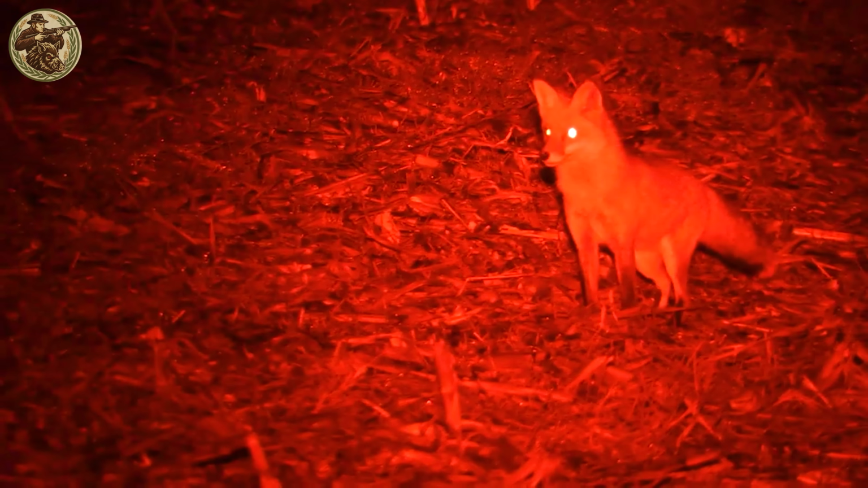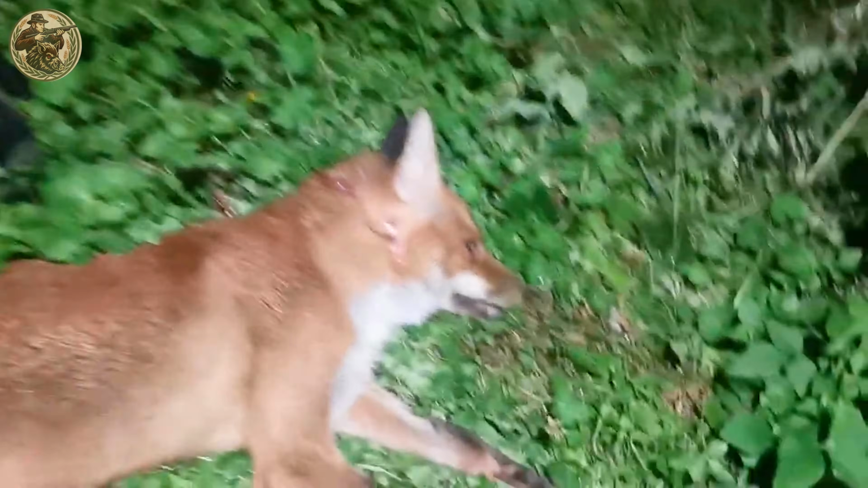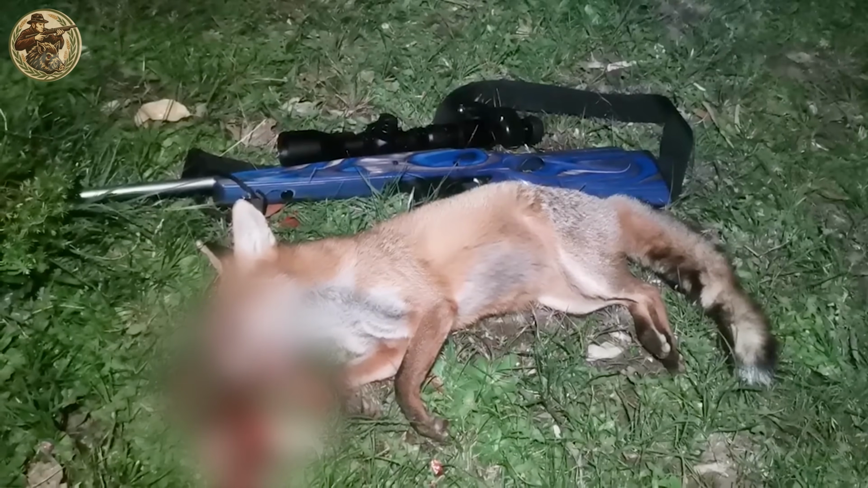Technology, the success rate in controlling fox populations has climbed to 54%. One key innovation is the use of red lights, a game changer for both safety and precision. Unlike harsh white beams, red light minimizes glare and eye strain, helping hunters preserve their natural night vision while staying alert and accurate in the dark.